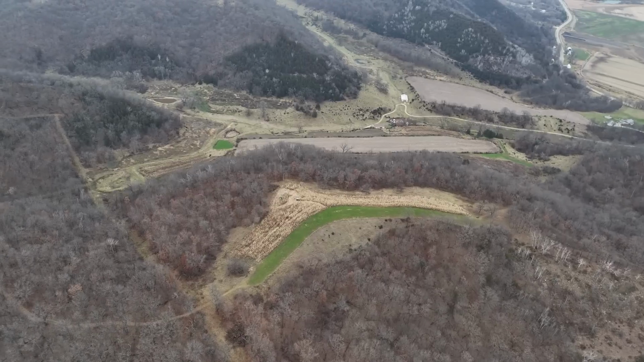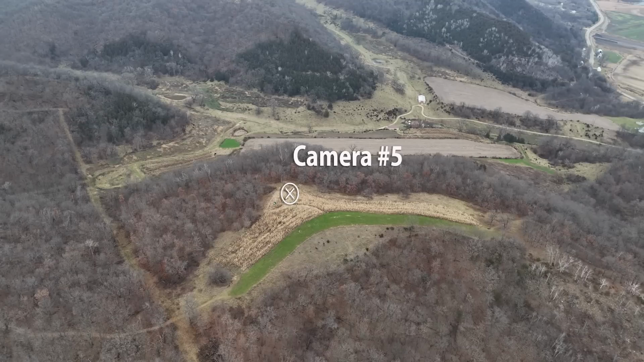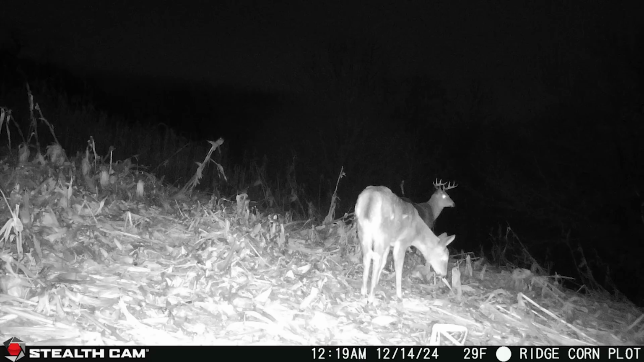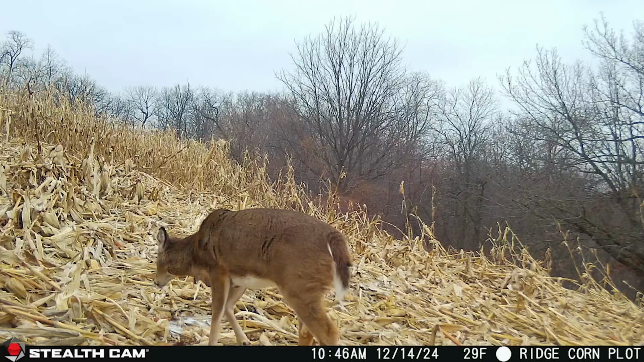The next spot is kind of my all-star performer. This is the spot where I was sitting with Jordan when she had that buck come in that we almost got a shot at. Tons and tons of photos here. This is a corn food plot, knocked the corn down, and it's right next to timber.